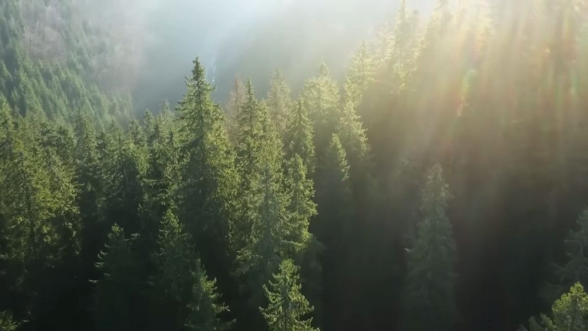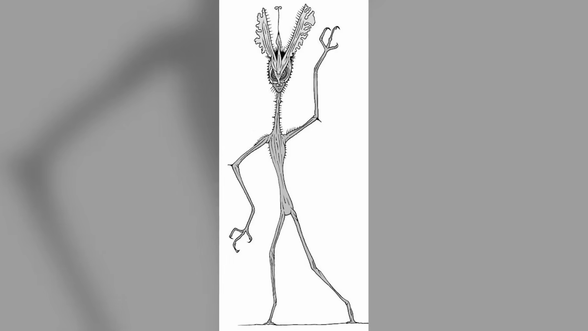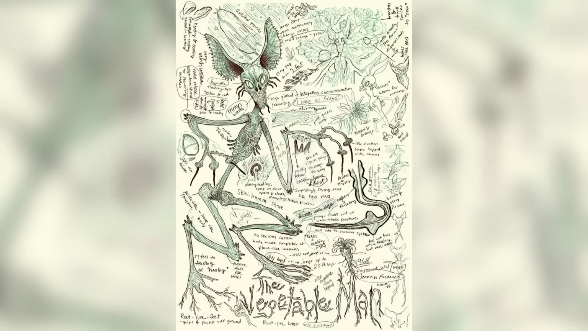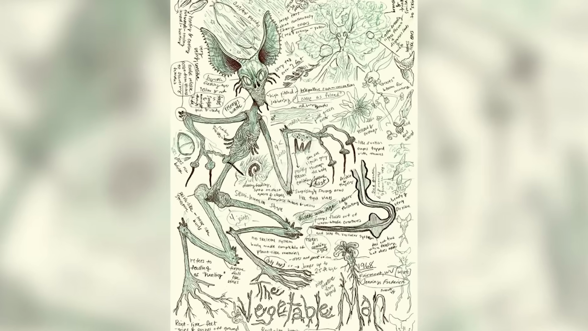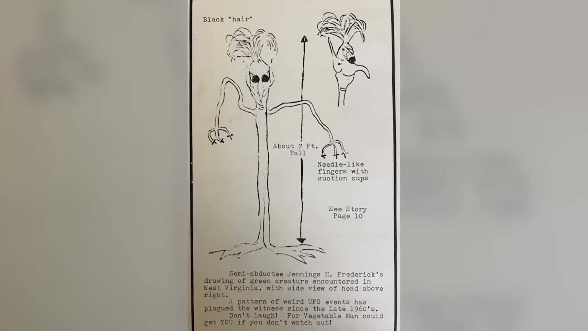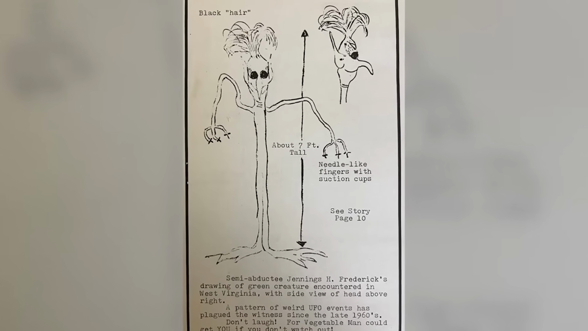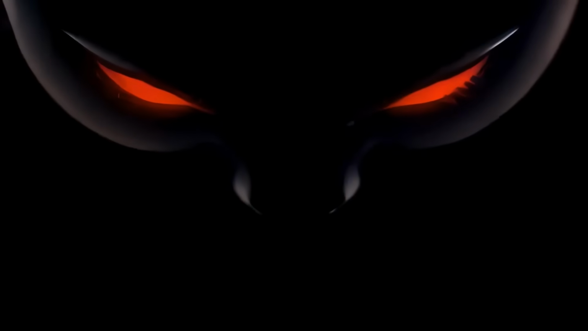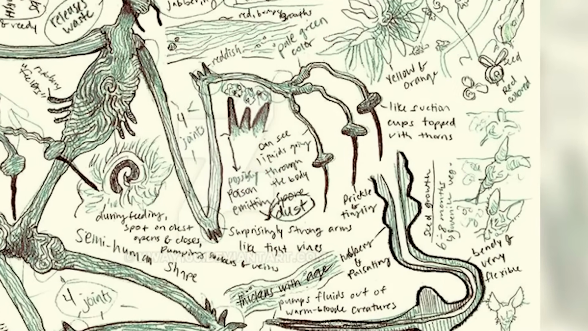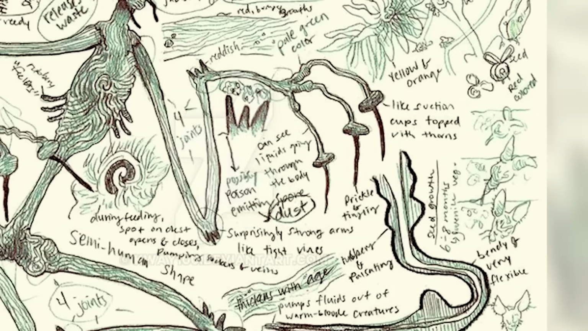Now, this may be the strangest creature I've ever talked about on the channel, Veggie Man. So in the woods around Fairmont, West Virginia, there's this strange cryptid known as the Vegetable Man, or Veggie Man. It's described as a towering figure easily over 7 feet tall, with a thin, semi-human shape that seems to be part plant. Its arms look like long, thin reeds, and its eyes flash through colors, rapidly changing from red to yellow. Then there's the ends of its fingers, which have suction cups with sharp thorns, almost like something you'd find on a carnivorous plant.